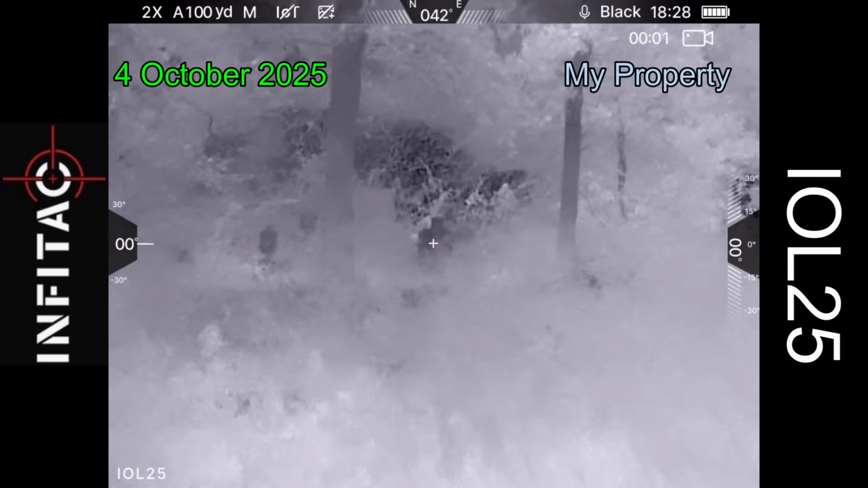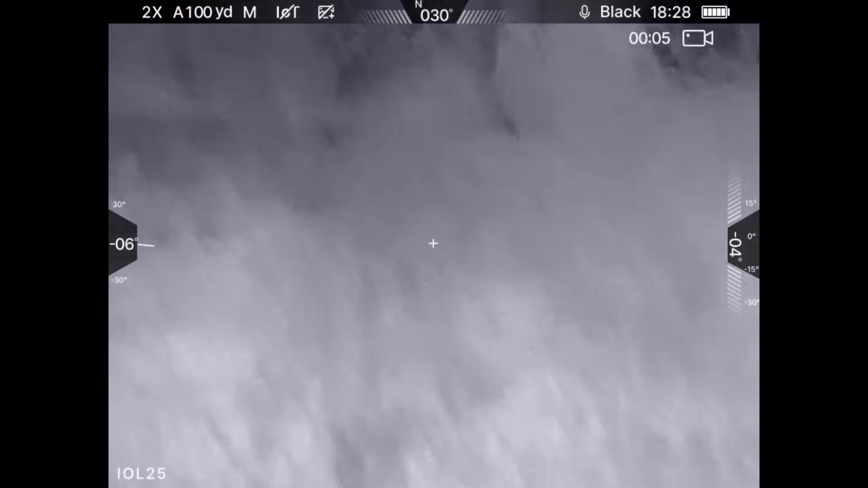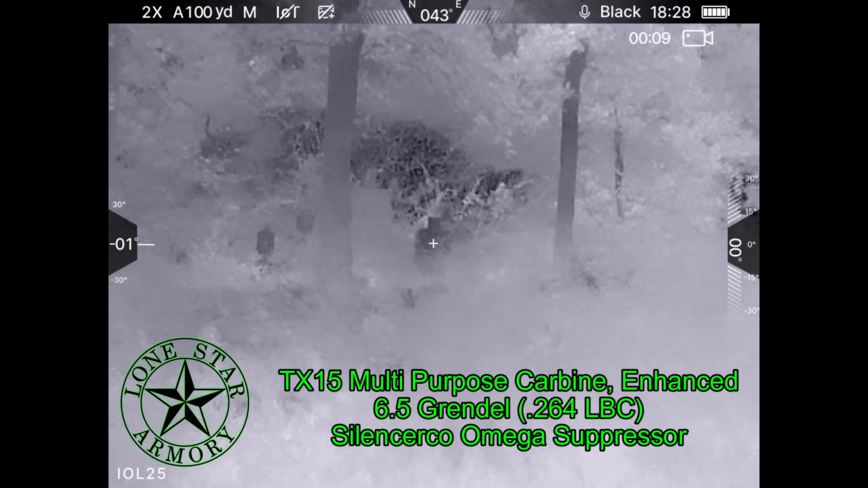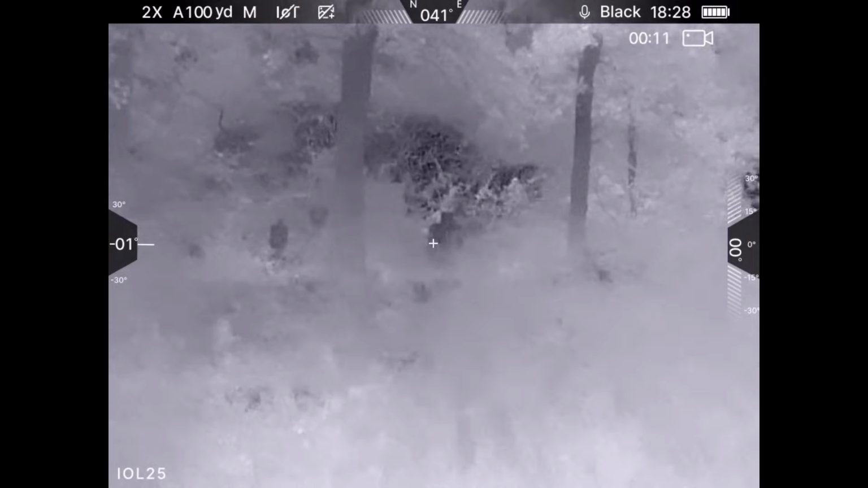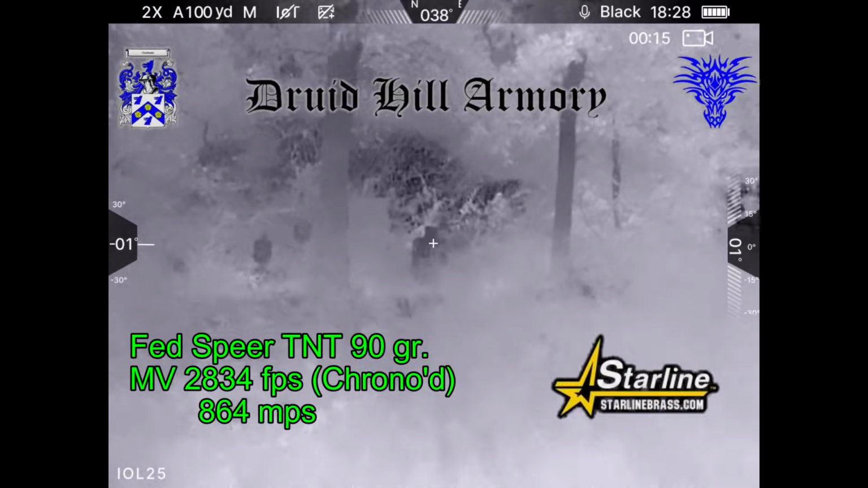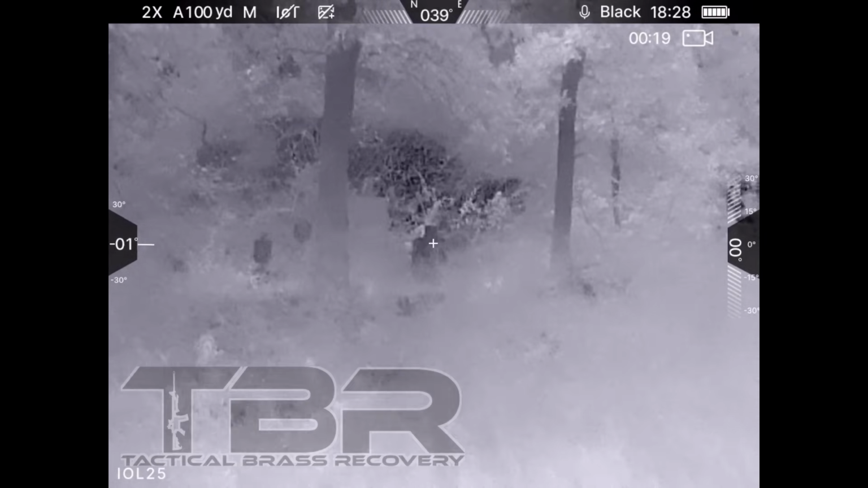Next time out, mounted it on a rifle. Alright, we're going to be at 50 yards. Going to start with the first shot. You can hear the distortion in my voice, and the sound will cut out with the rifle shot. That is because the gain was turned up too high. I reported it, and they said they've corrected the problem.